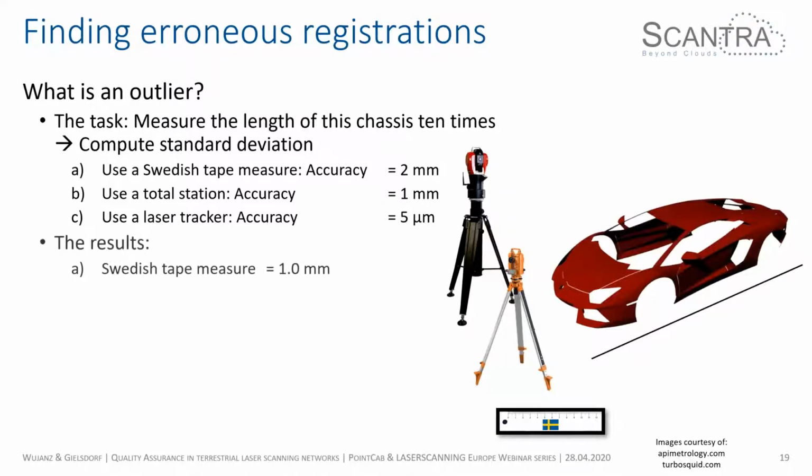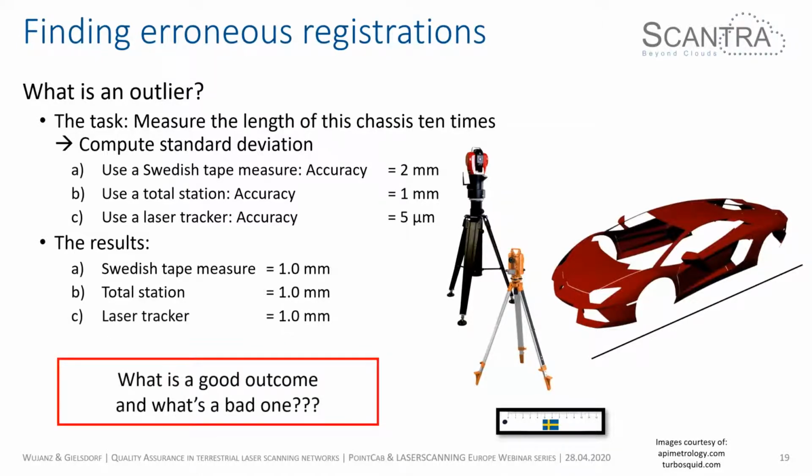So let's have a look at the results. We measured 10 times with a tape measure and computed the standard deviation. The result is 1 millimeter. We did the very same with the total station. The result is 1 millimeter. And you probably guessed right, we did it again with a laser tracker. The result is 1 millimeter. Now let's raise the question, what's a good outcome and what's a bad one?